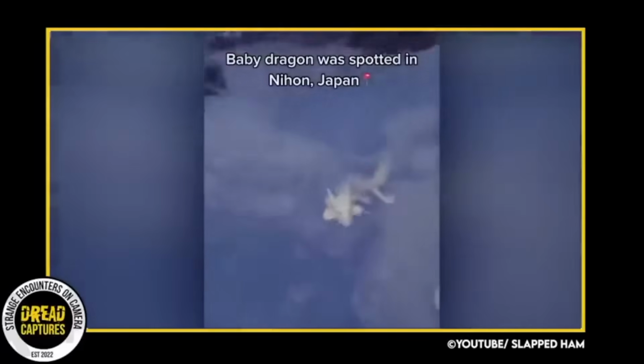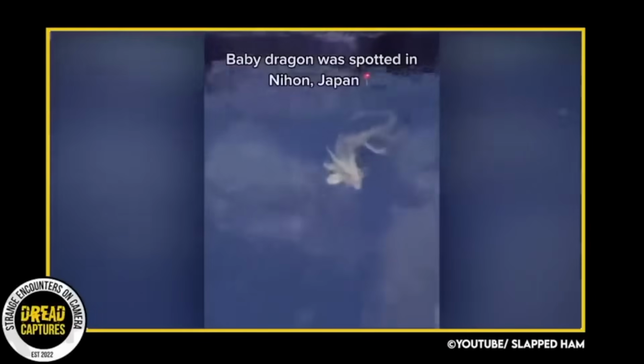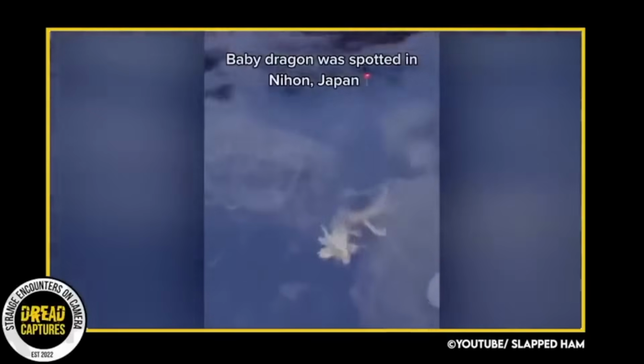Animal Wiki uploaded a peculiar TikTok video allegedly filmed in a rural mountain range in Japan. In the clip, a small dragon-like creature can be seen swimming in a stream. While some viewers dismiss it as a hoax, it looks rather real, and it's fascinating how dragons are embedded in the mythology of various cultures worldwide.